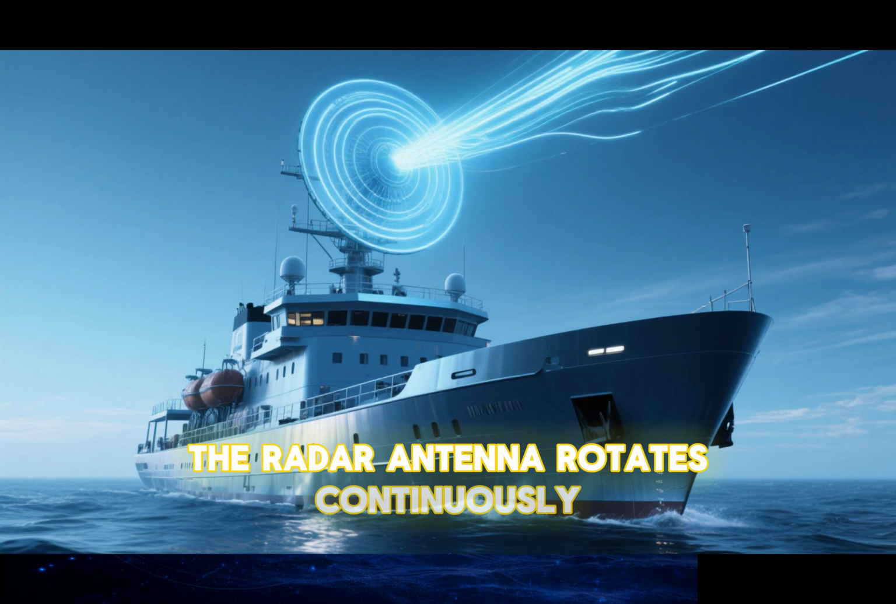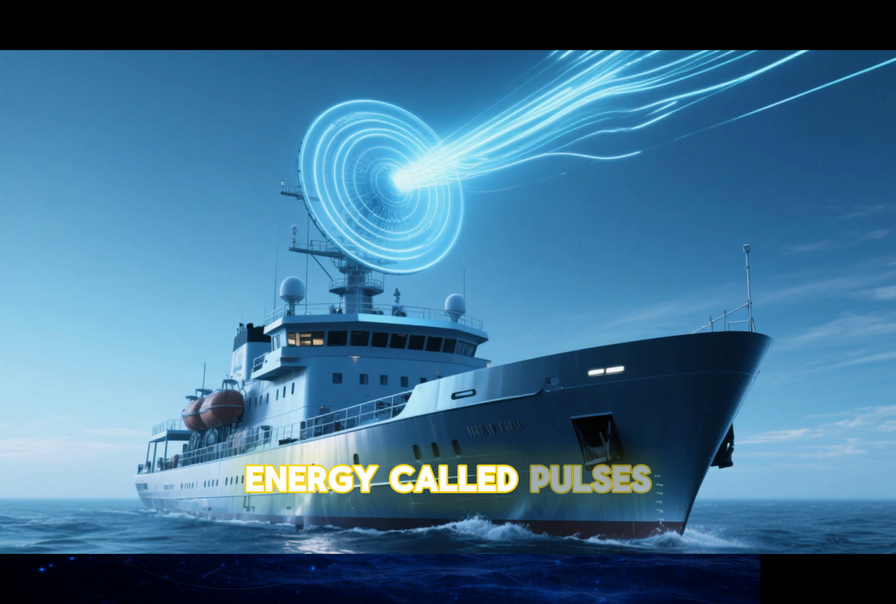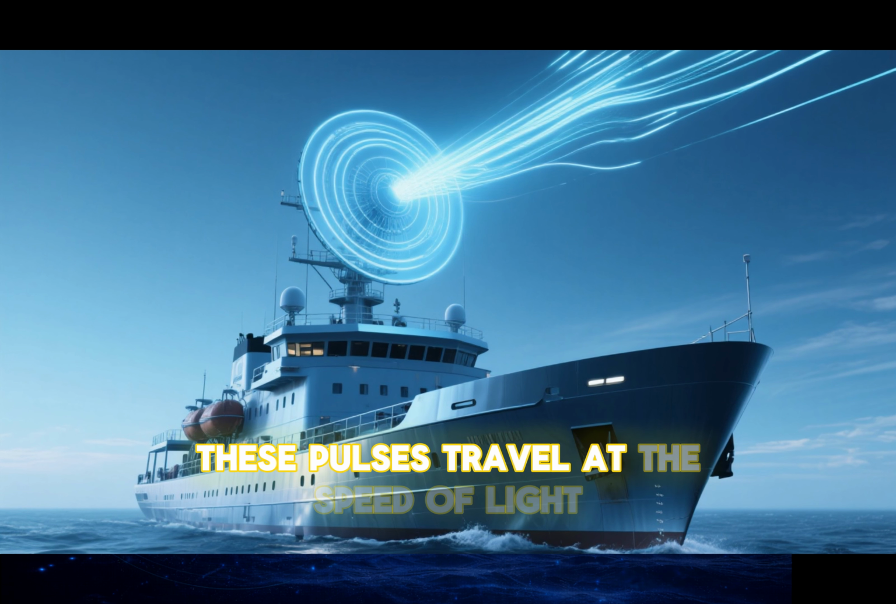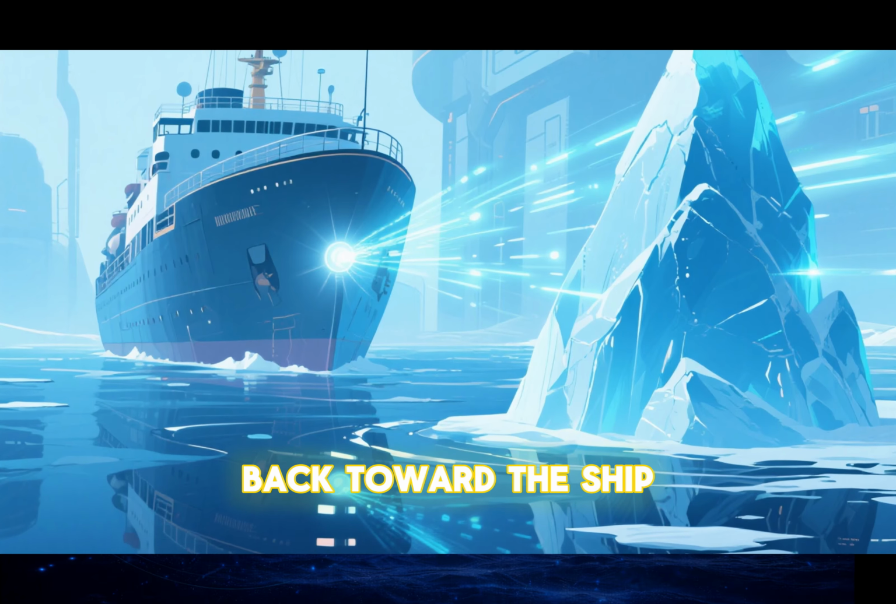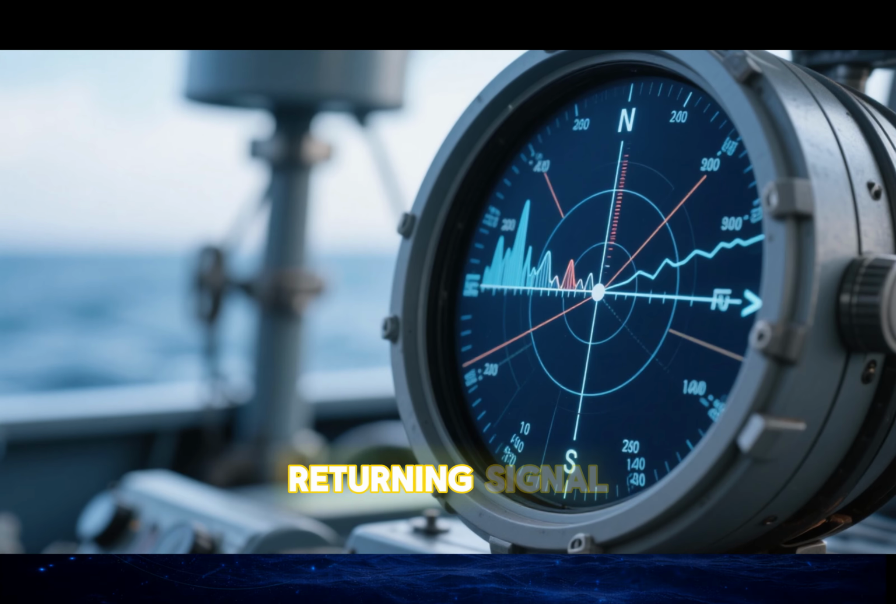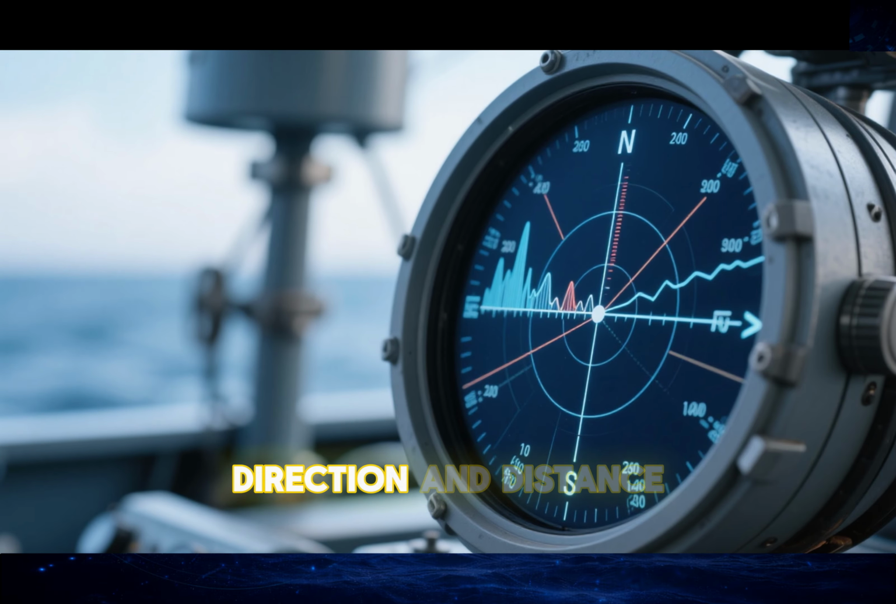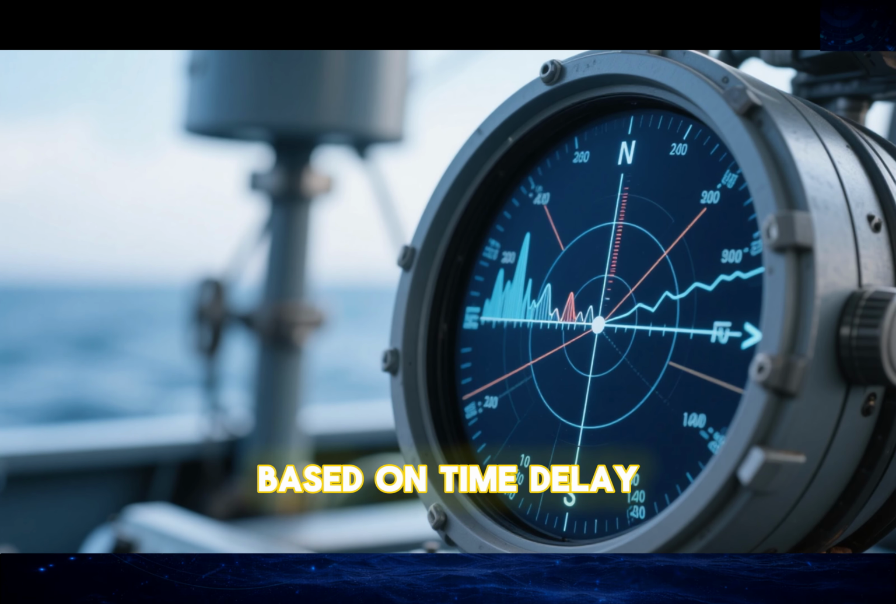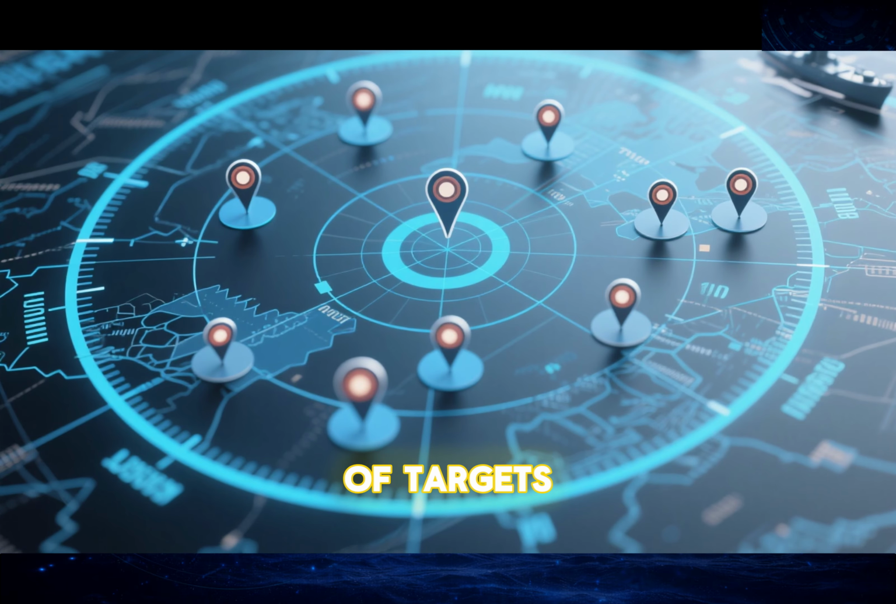The radar antenna rotates continuously. With each rotation, it sends out short bursts of radio energy called pulses. These pulses travel at the speed of light. When they strike an object, part of the energy reflects back toward the ship. The radar receiver detects the returning signal. The system then calculates the bearing based on antenna direction and distance based on time delay. This is how radar determines both the position and range of targets.